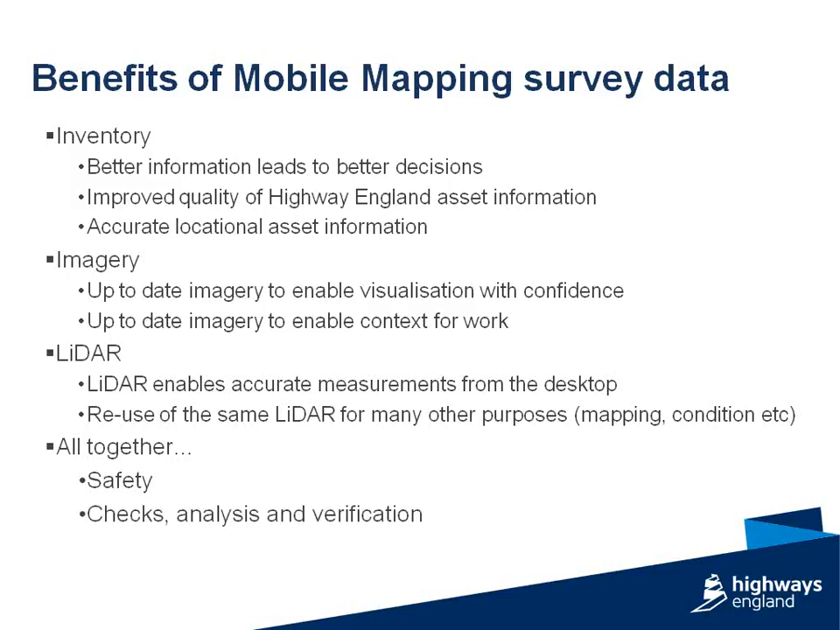It allows check, analysis and verification. So in terms of Highways England's supply chain, it allows that check and challenge of works carried out on the network when you're looking at cyclic surveys. And all in all, it wraps up into major cost savings, the cash flow benefits of using these systems.